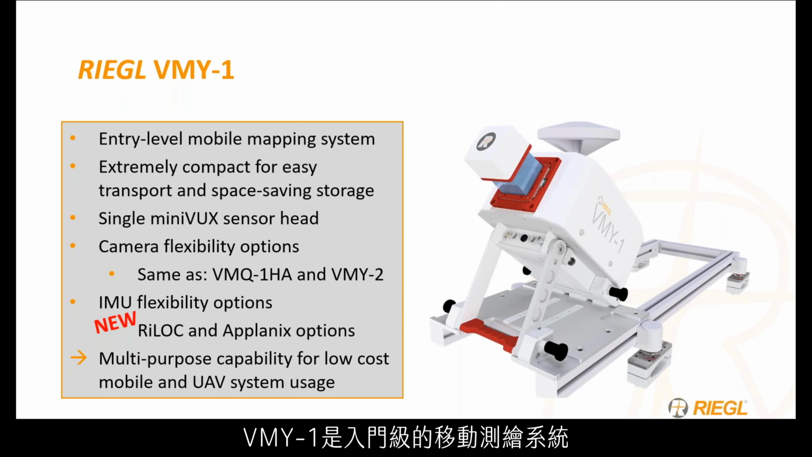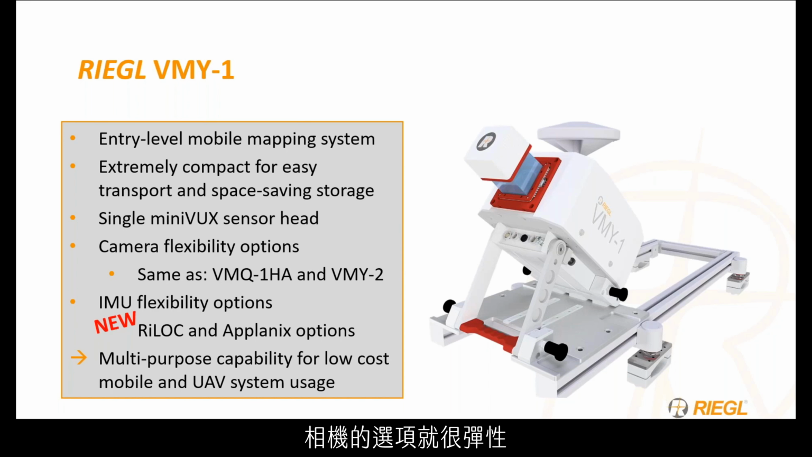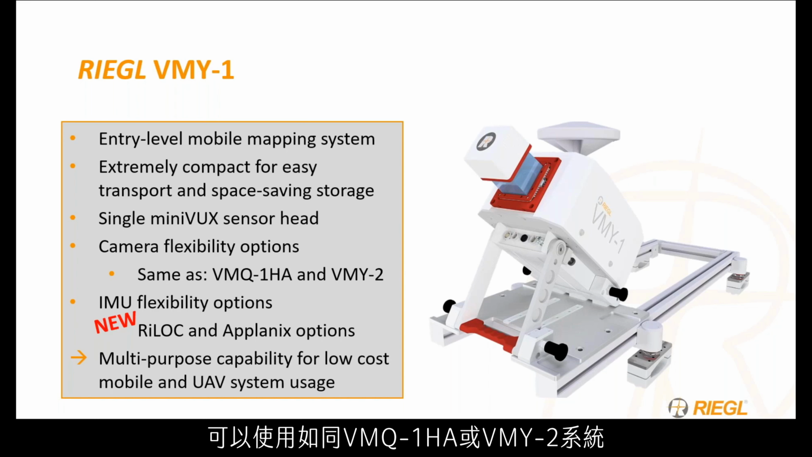Along with this new RILOC and the Minivux, we have our dual use mobile and UAV system in the VMY1. This is an entry-level mobile mapping system that's extremely compact and easy to transport, weighing in at about 20 pounds, making it extremely easy to mount on top of a vehicle. It is a single-headed Minivux head with the option of a Minivux 1 UAV, Minivux 3 UAV, or Minivux HA sensor. The camera options are very flexible with the same offerings as a VMQ 1HA and a VMY2.